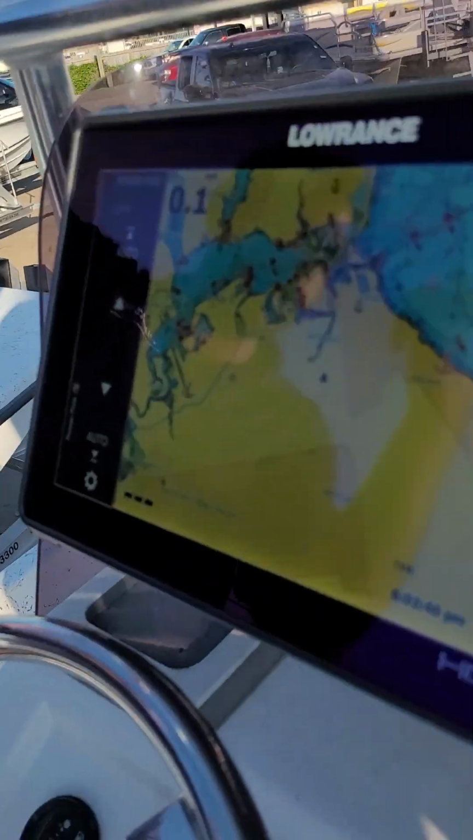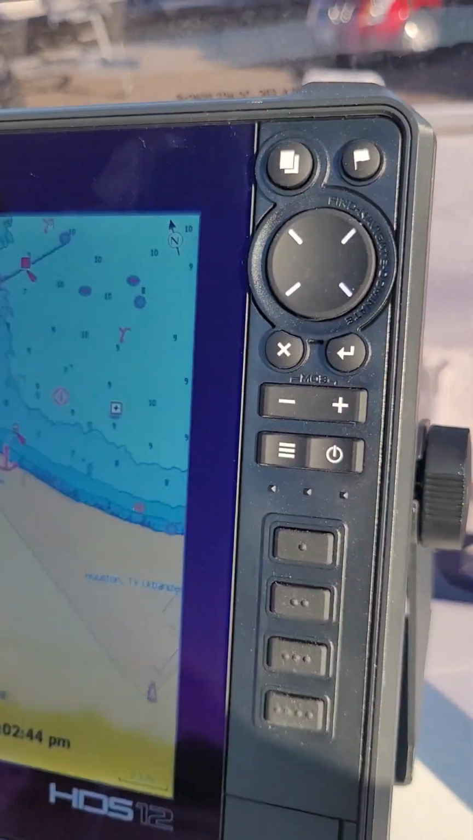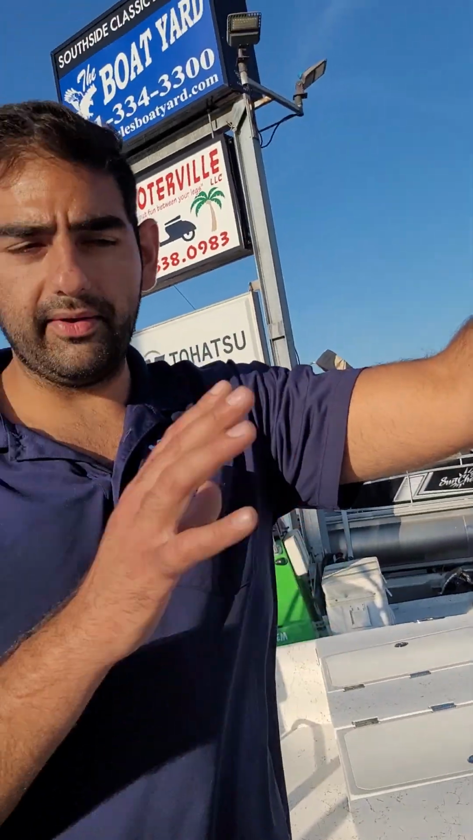If you have an old unit and you say, I threw mine away a long time ago, go on the manufacturer website, Lowrance HDS-12 Quick Connection Guide, or Customer Go-To Guide. They all have quick pamphlets that show you all the different features of the GPS, and it'll help you use your GPS to its max capacity.